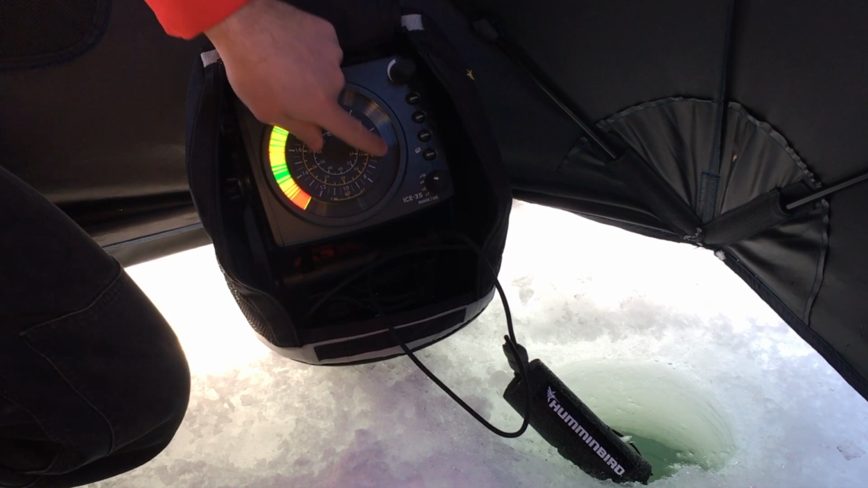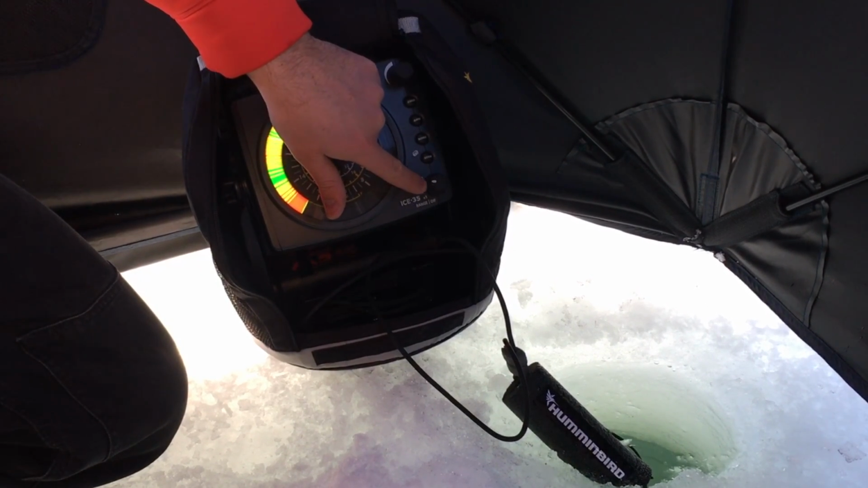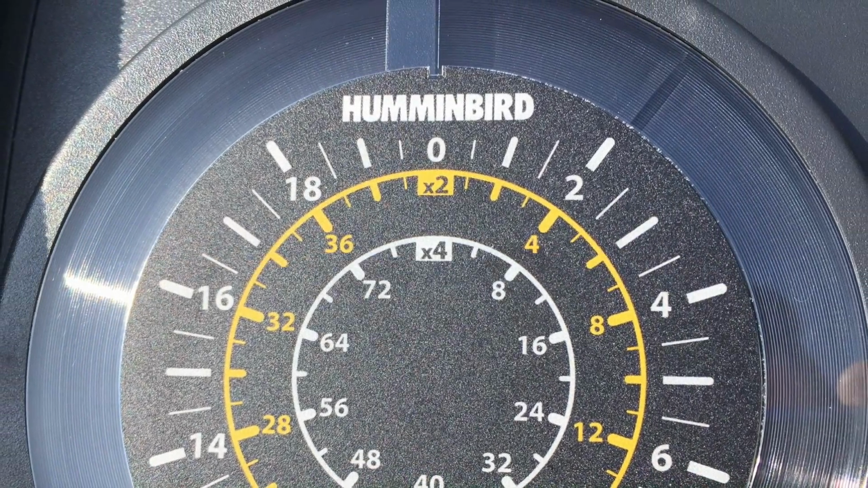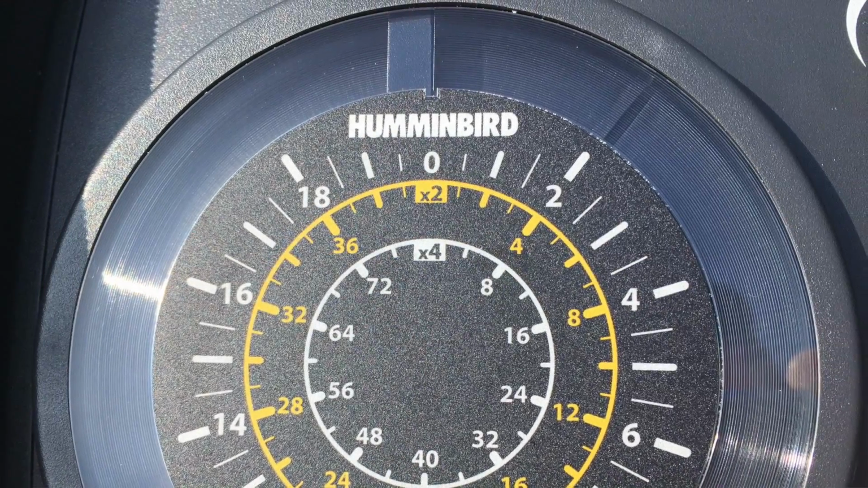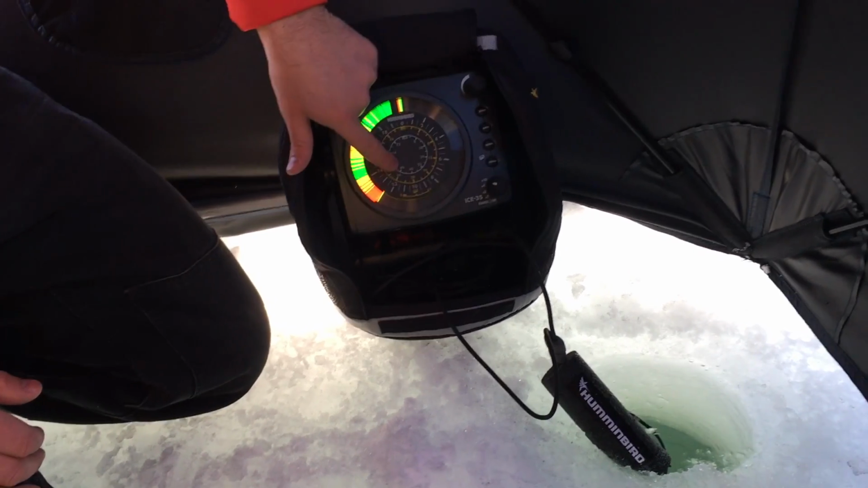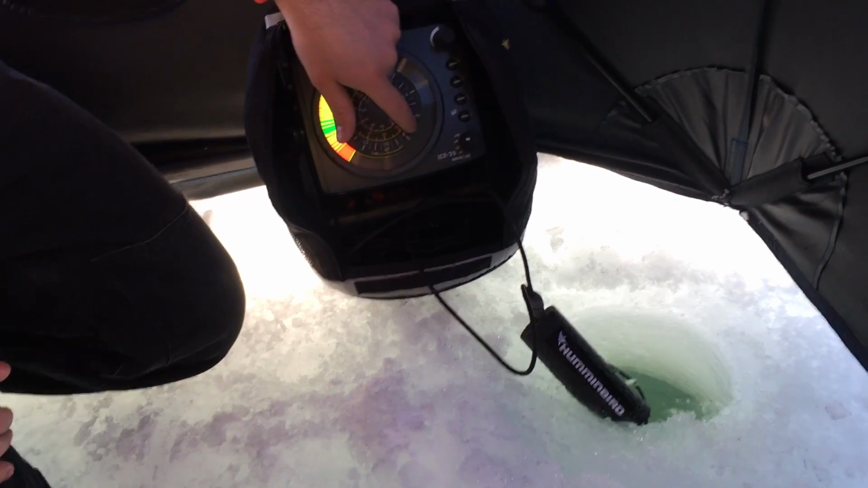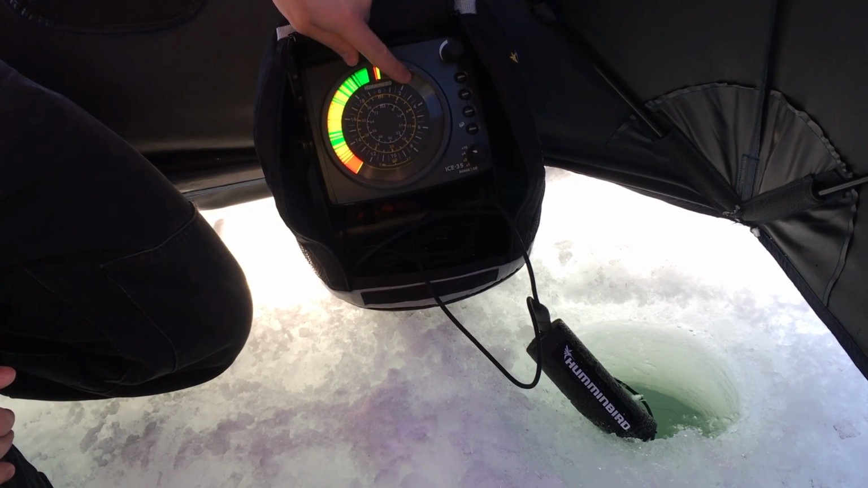Each of these numbers around here correlate to the depth scale on your dial. So the outer ring is the 1-time depth scale, the yellow ring is the 2-time depth scale. We went to the 4-time depth scale, so it's this inner ring right here. You can see that the numbers there were about 50 feet, 48 feet of water at the bottom. If you were to see any green, yellow, or red hash marks anywhere in this part of the screen over here, those would represent fish.